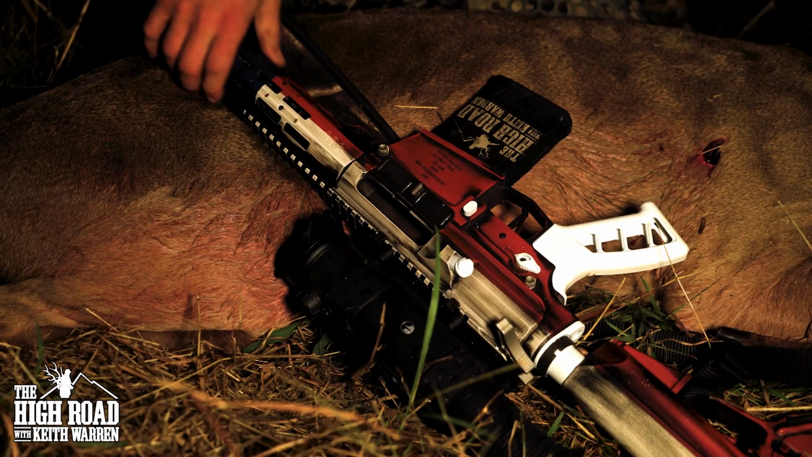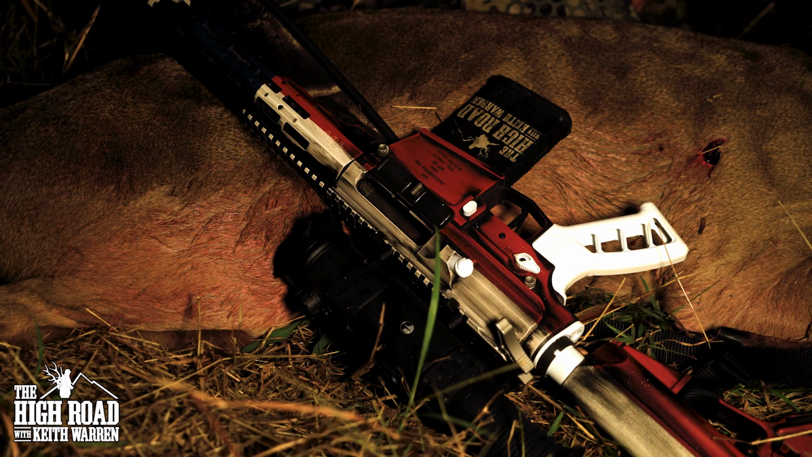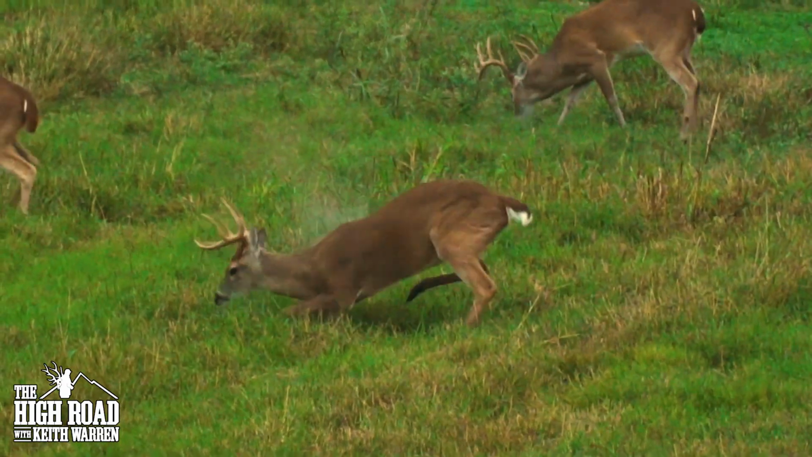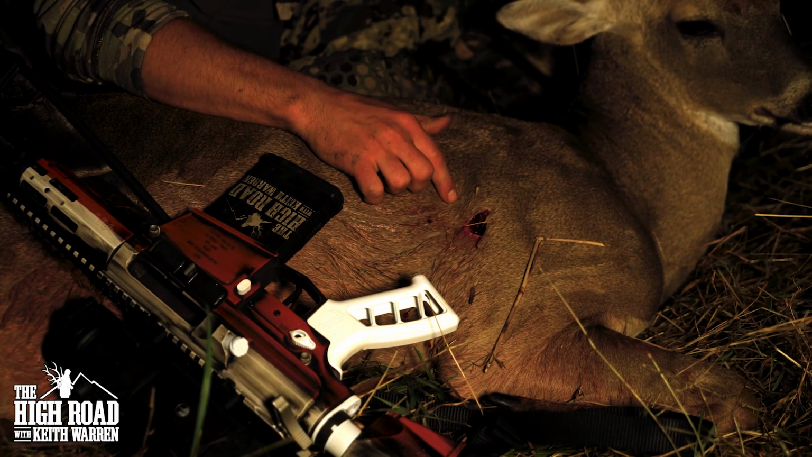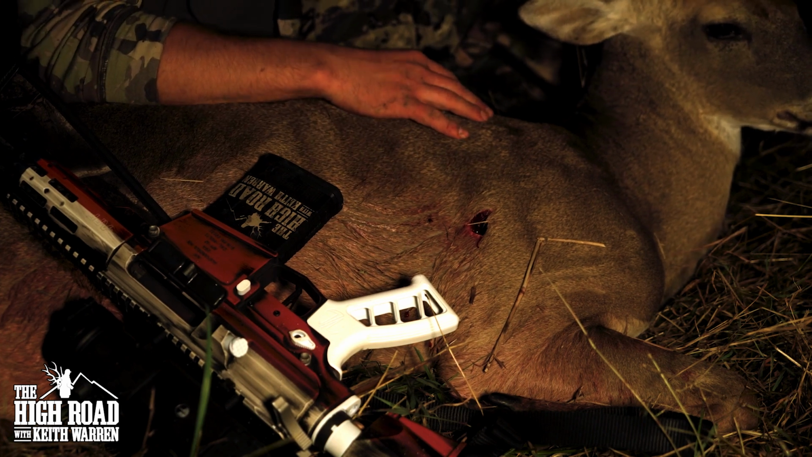That APF, once again, just proved its worth. It's a really accurate gun and also a lot of fun to use. I love hunting with MSRs. Perfect ethical shot. This is actually the exit. I'll tell you what, that Sierra GameChanger ammunition really puts it on them. I mean, they don't go far at all.